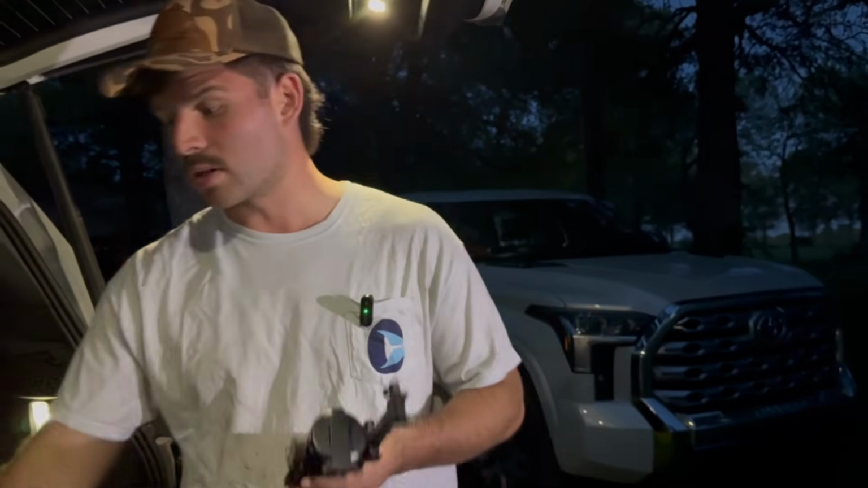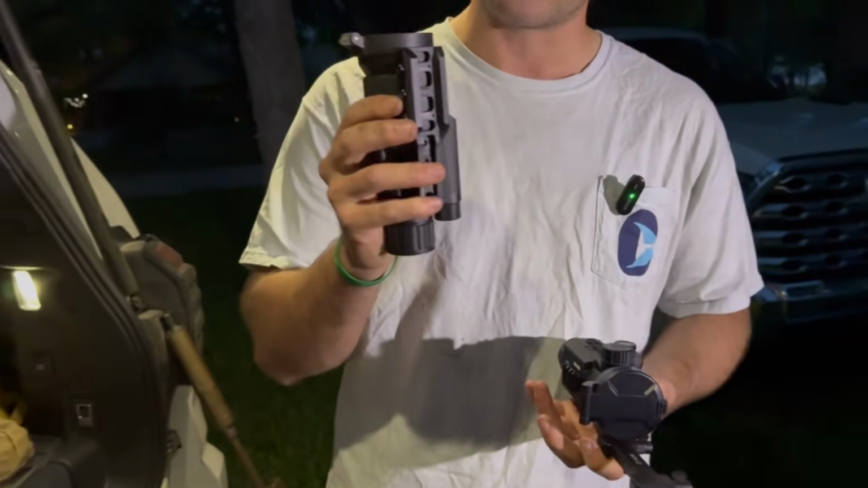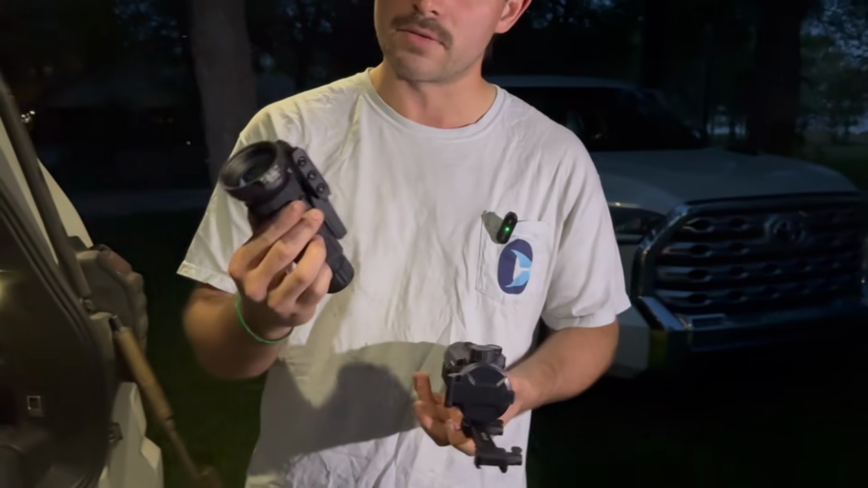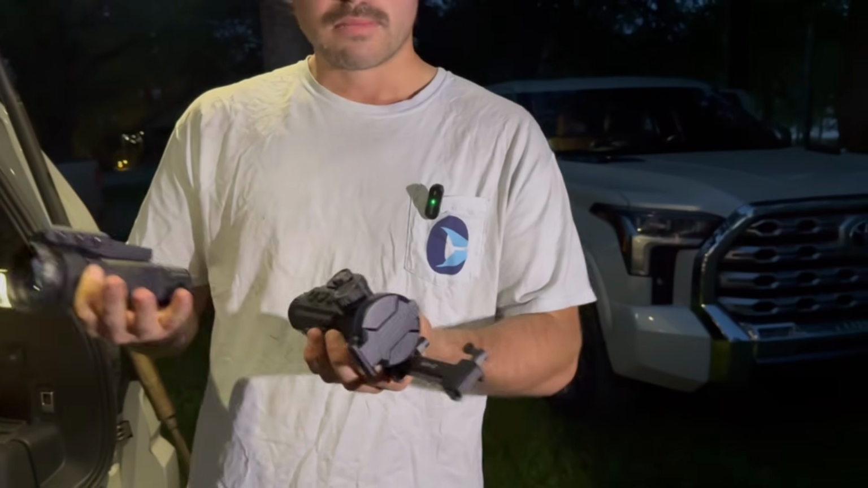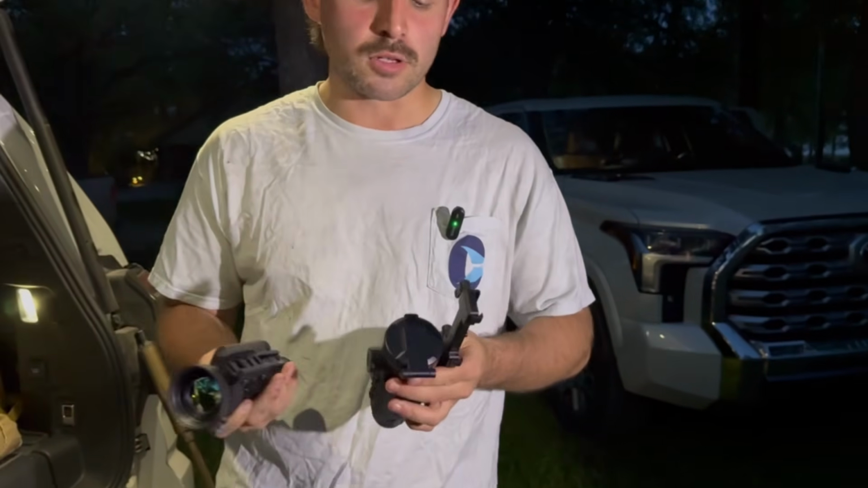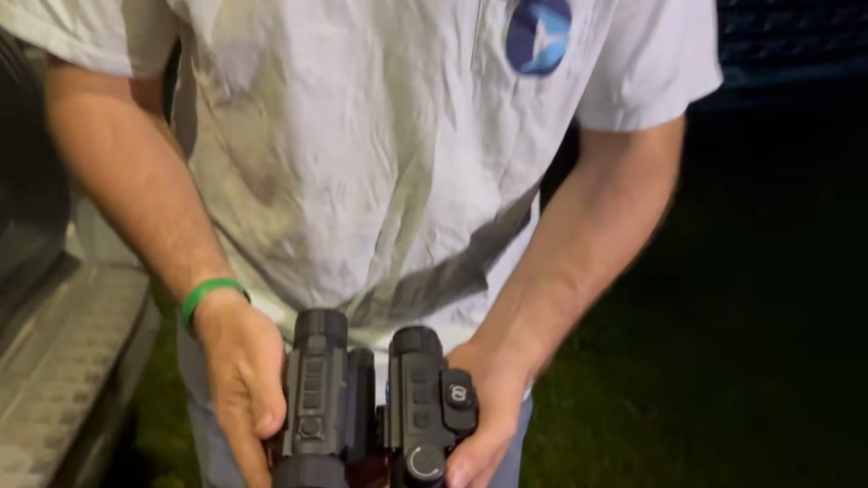If weight is a big thing that you guys are going for, you're wanting to run the lightest setup, a small setup, this is actually going to be lightest compared to the DNT. I do like with the DNT that the mount is kind of hidden under the scope, so that is nice. This mount is kind of out and forward, so I guess it's personal preference at that point.